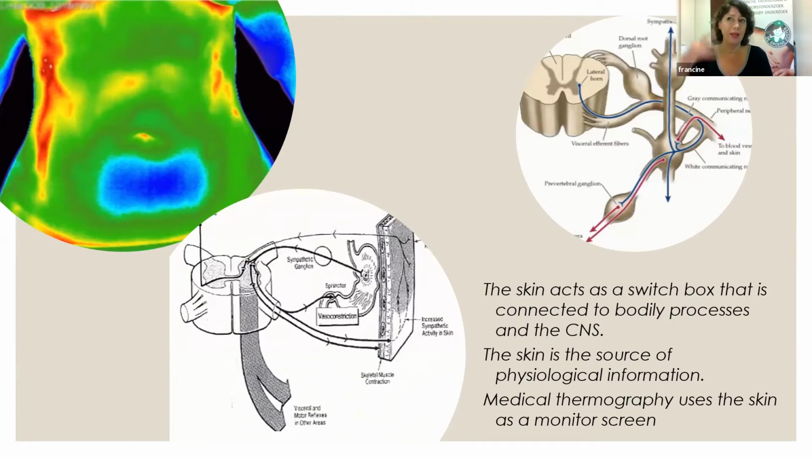And so if a signal comes from your nervous system that tells we need to heal the small intestine because there's a leaky gut or there's inflammation going on, it sends a signal, but it wants also to send extra blood to the small intestine. And where does this blood come from?